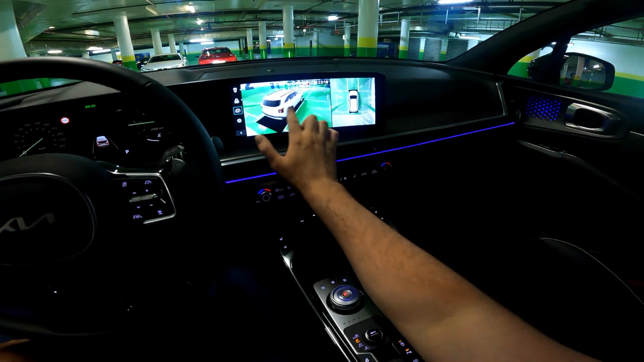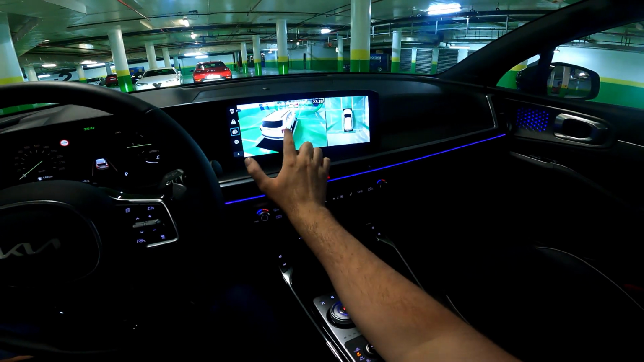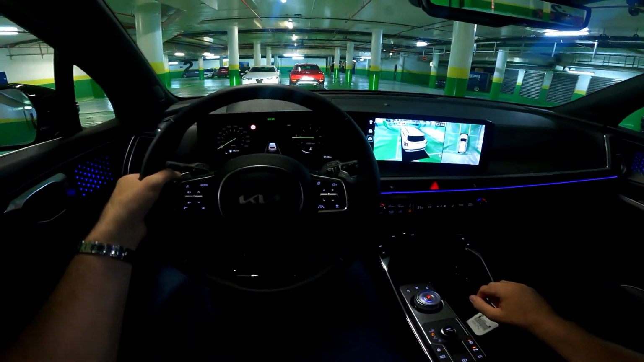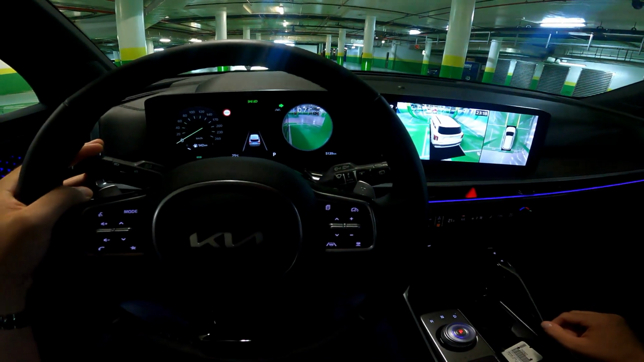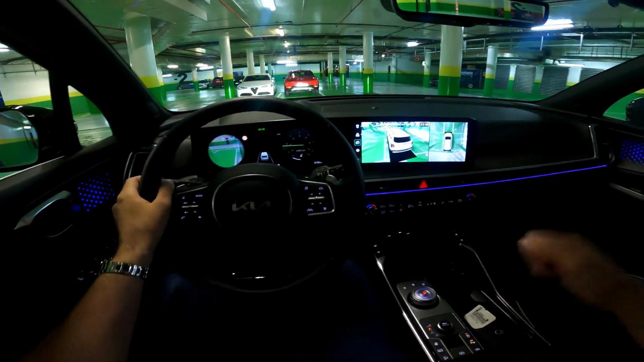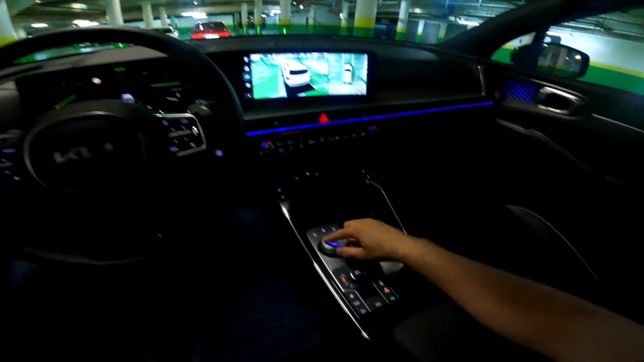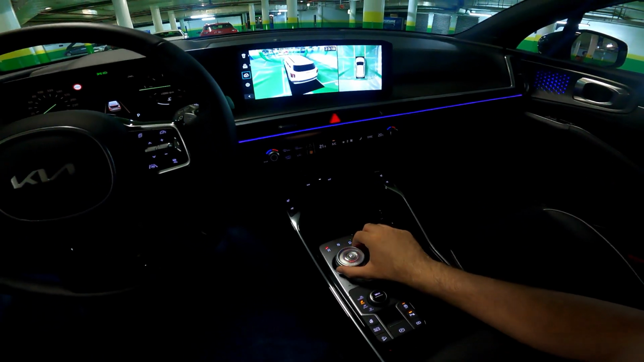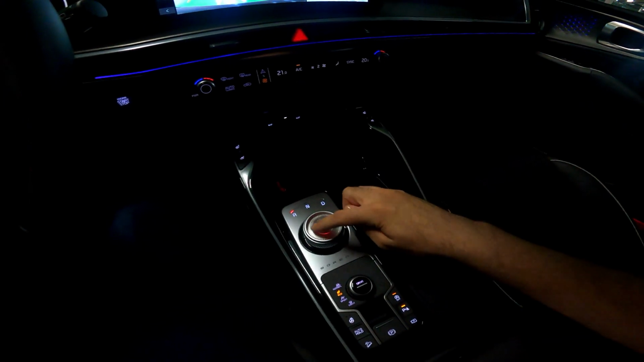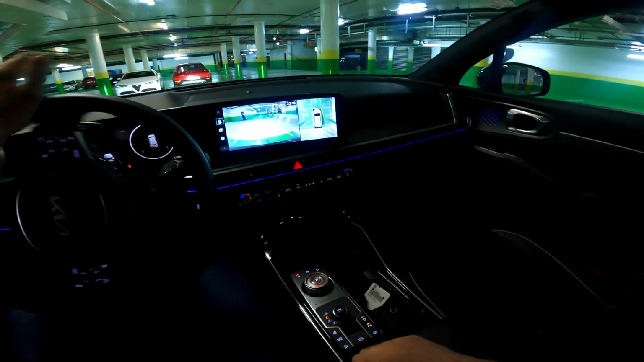So for example, the 360 surround view that really makes the drive so much easier, and the parking itself, and also the blind spot view monitor. So those are just some of the highlights. Let us now go on a drive, and then I will show you the details. So this is the gear selector. If we put it to reverse, it vibrates, and as you can see, it turns here to red. And now we can reverse, for example,